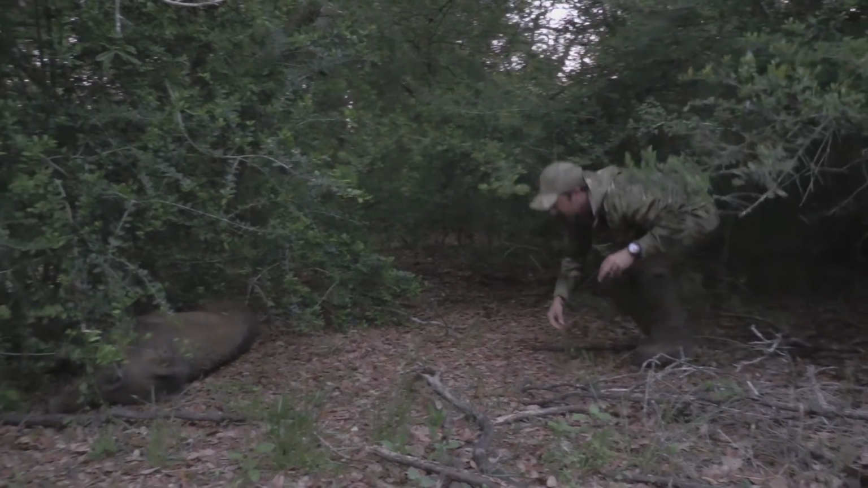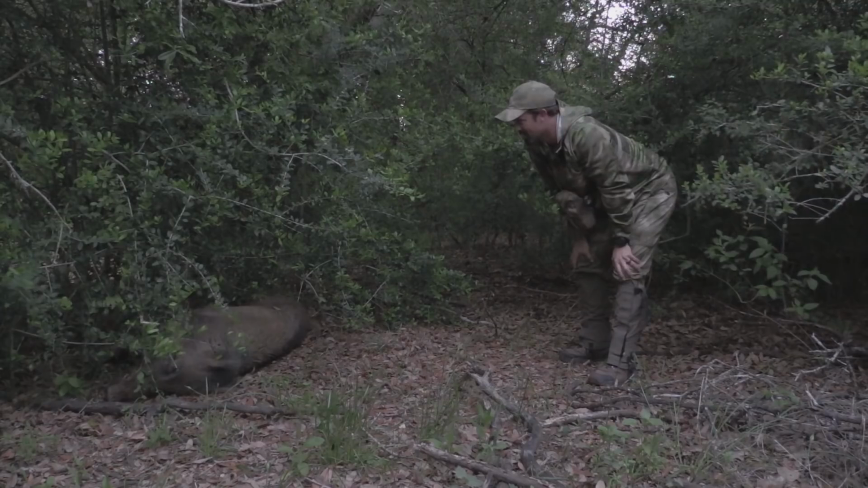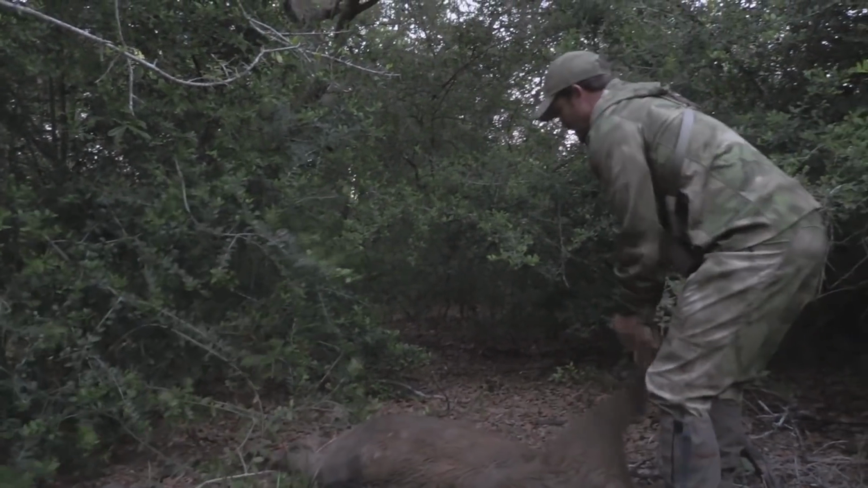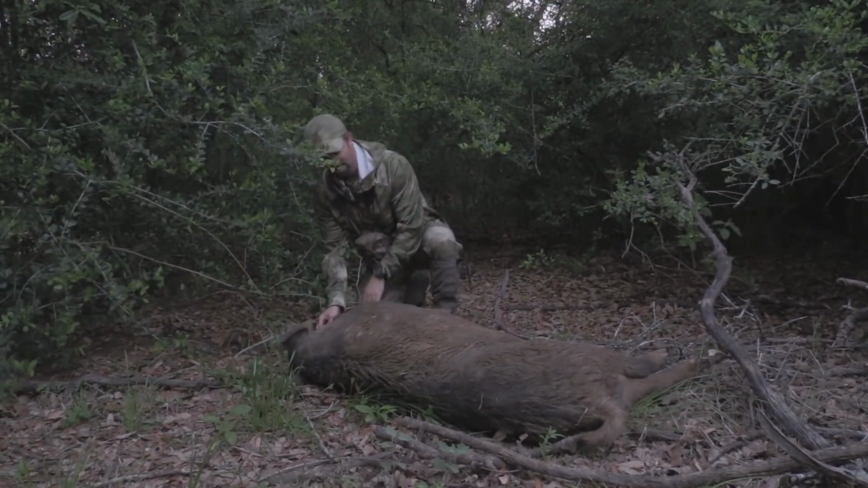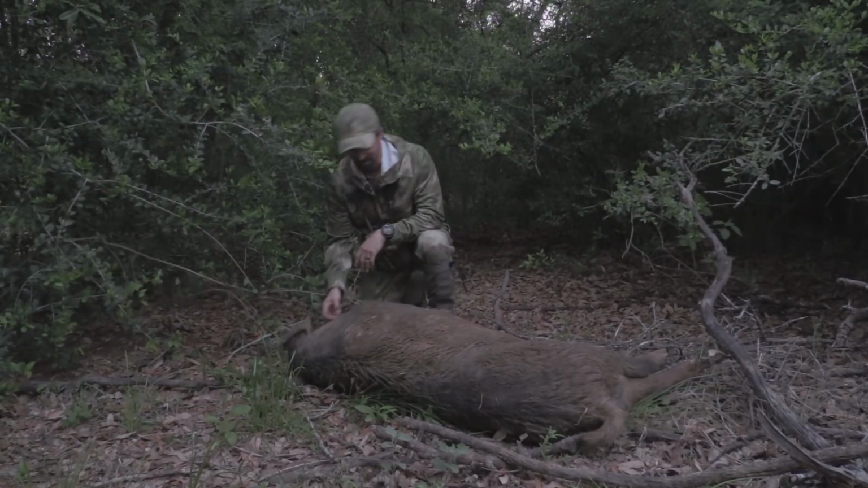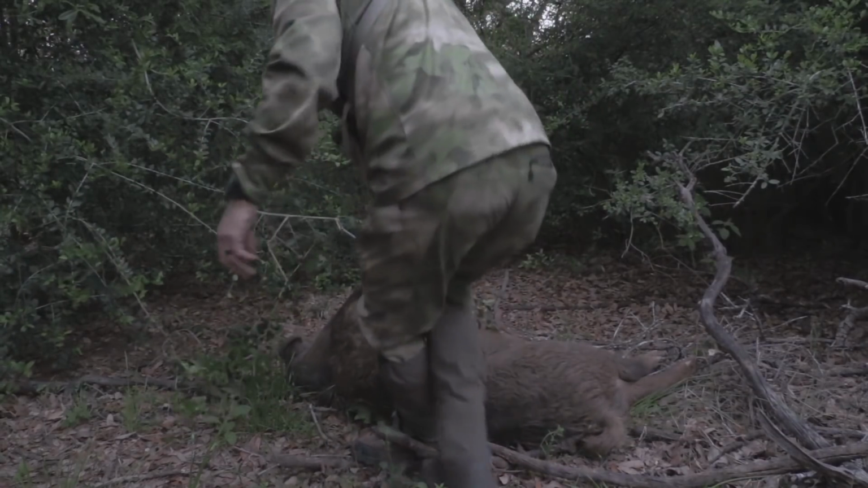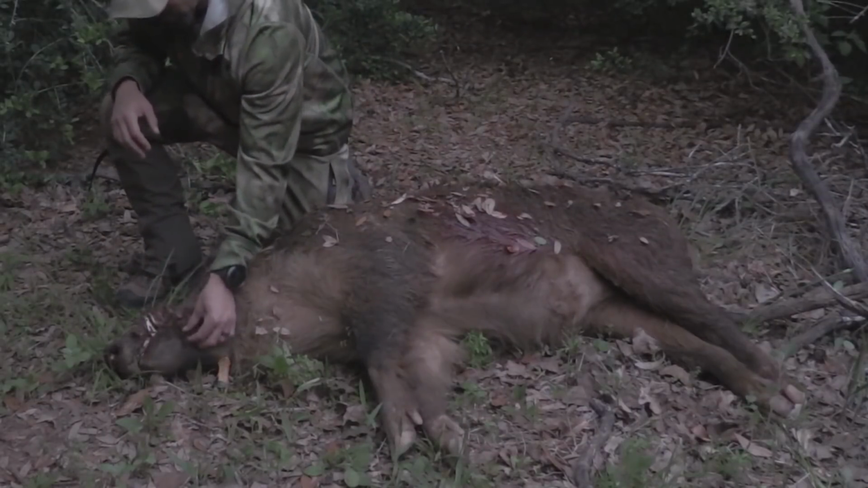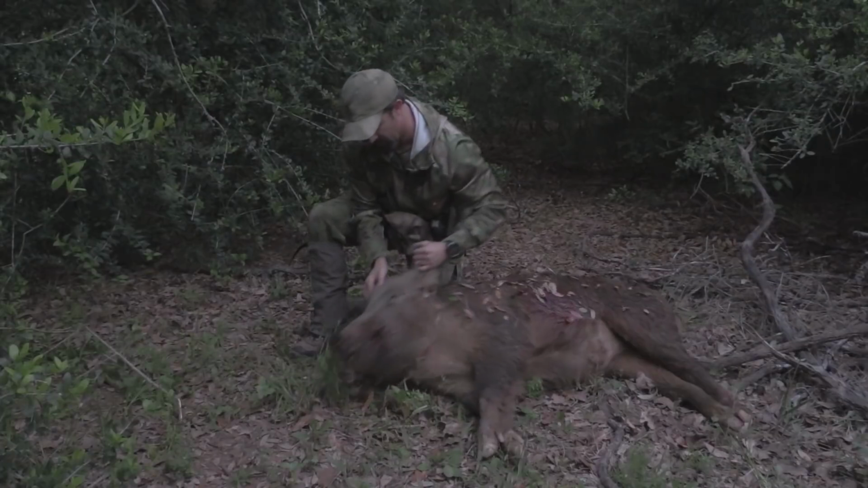God. For those who know me, I'm not a big dude, but that was a tight spot. Oh my God, look at this thing. It's huge. His teeth are huge, his head's huge. Holy cow, look at this thing. I have to go back and get my rifle. I couldn't crawl through with. His cutters are huge. I mean, he's just a giant old boar.